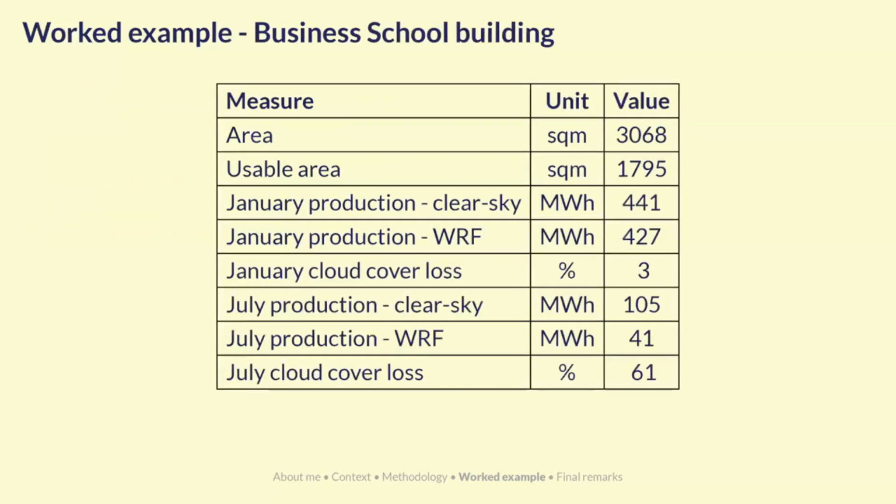So combining all that, this is a table summarizing the different aspects of the methodology. So for the business school, you have an area of about 3,000 square meters, and the usable area after you've done the filtering is around 1,800.